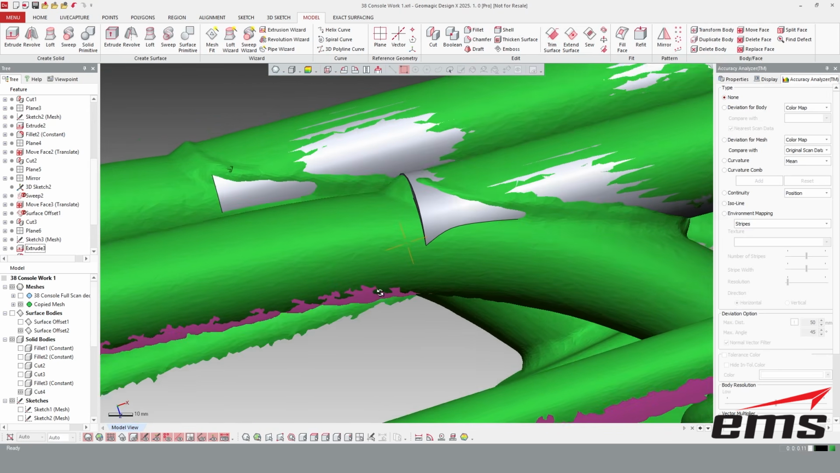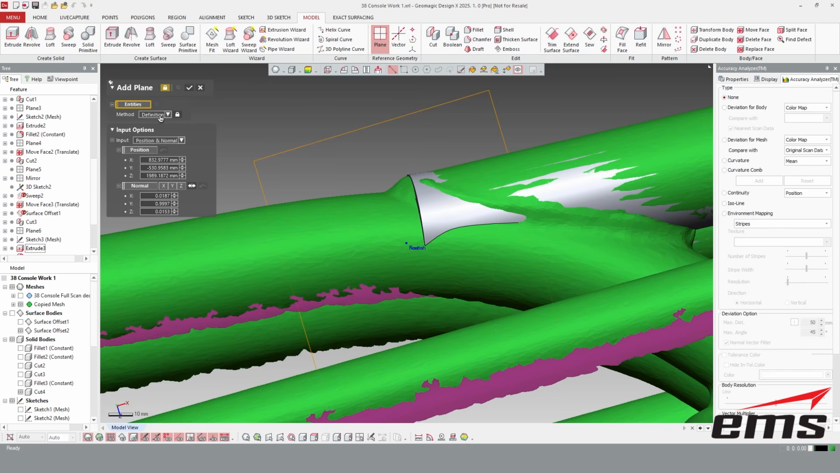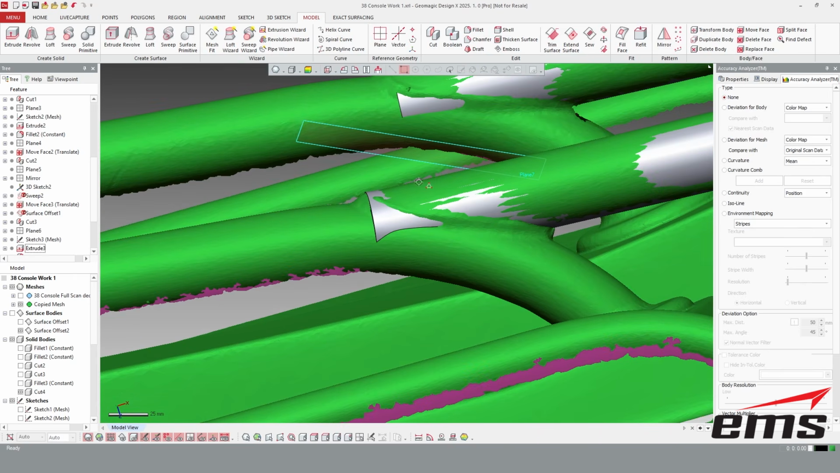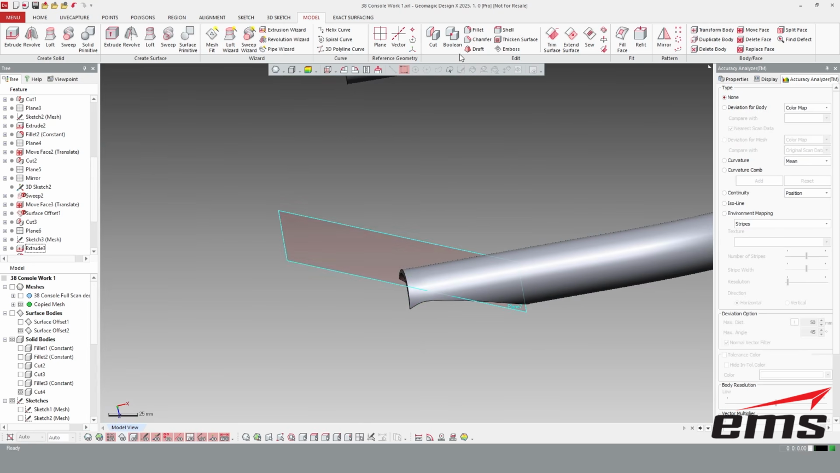What I'm going to probably do is just try to line it up. There's a lot of ways you could do this, but I'm just winging it here. I'm going to say draw a line from like right here to there. And we could also fit a plane and just cut it there. I'll show you that too. And let's hide the mesh.